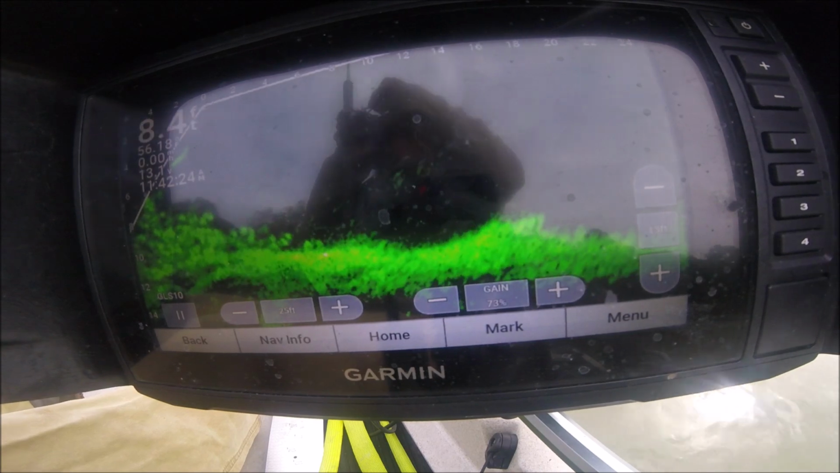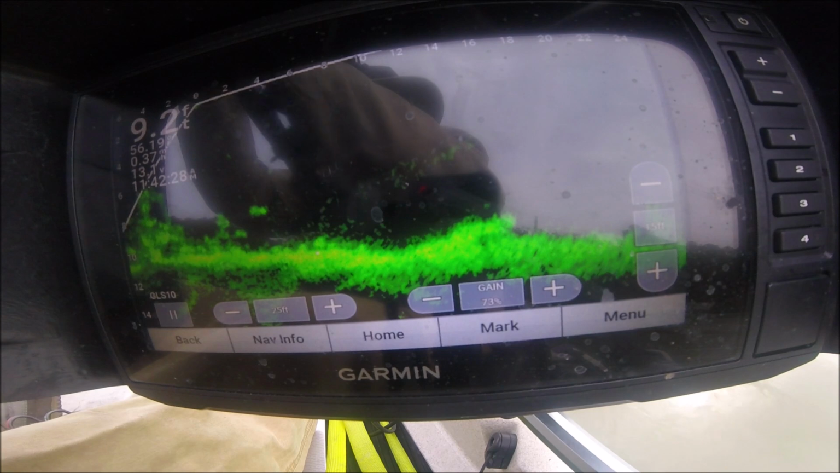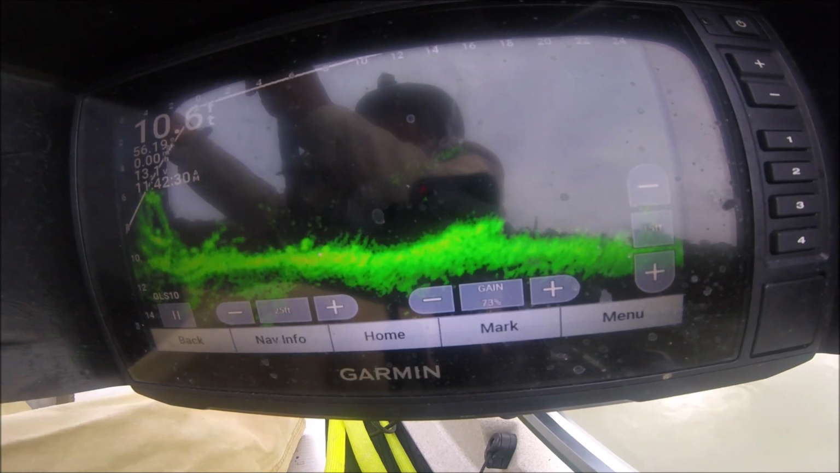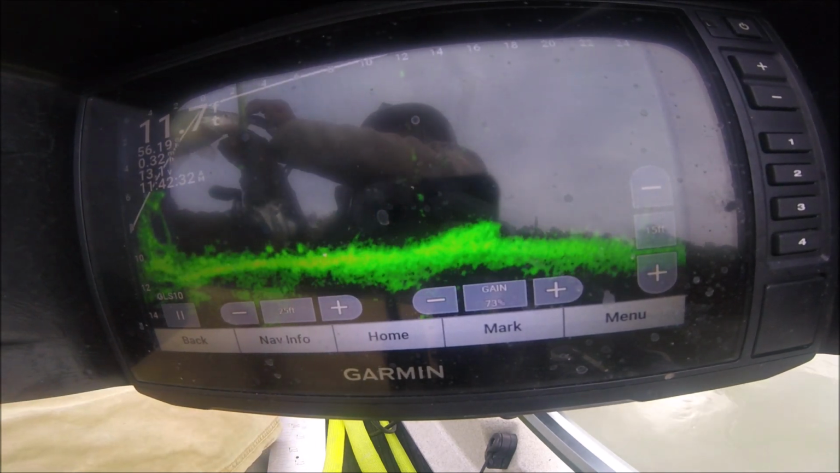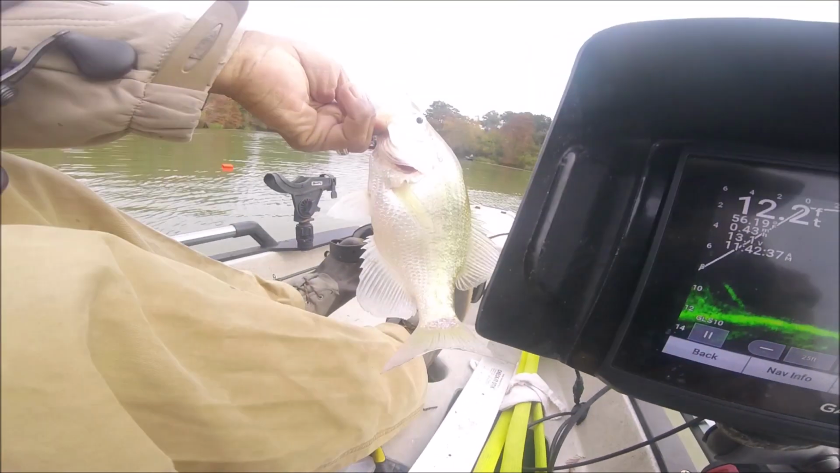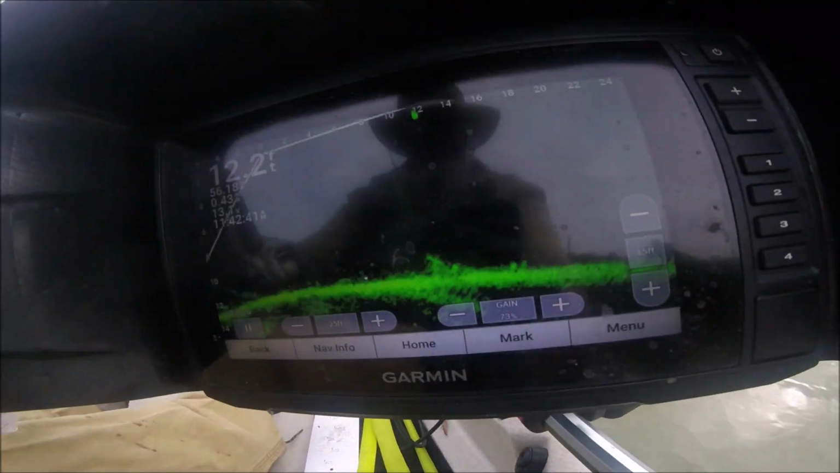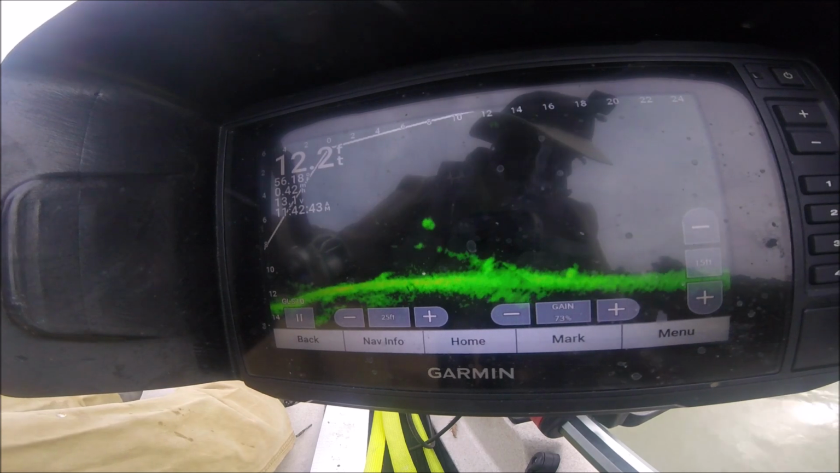That's a better fish. Oh yeah. Plucked him off the bottom, y'all. Right off the bottom. This ought to be against the law in 50 states.